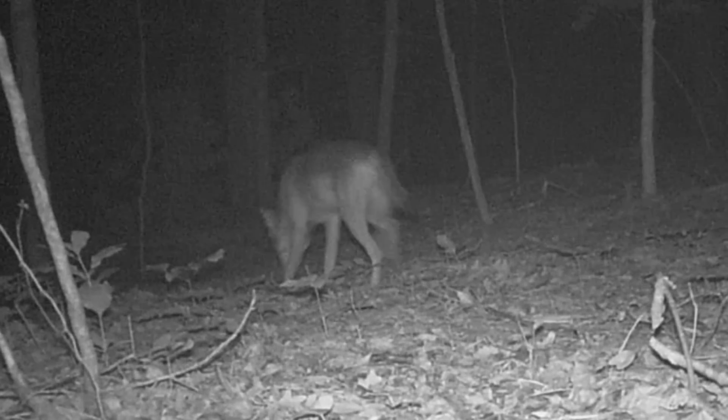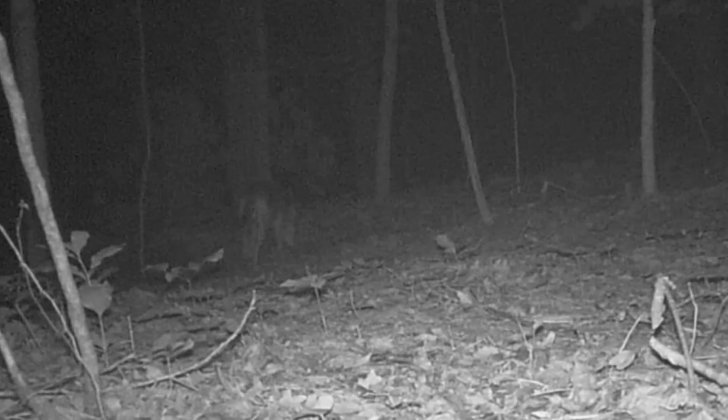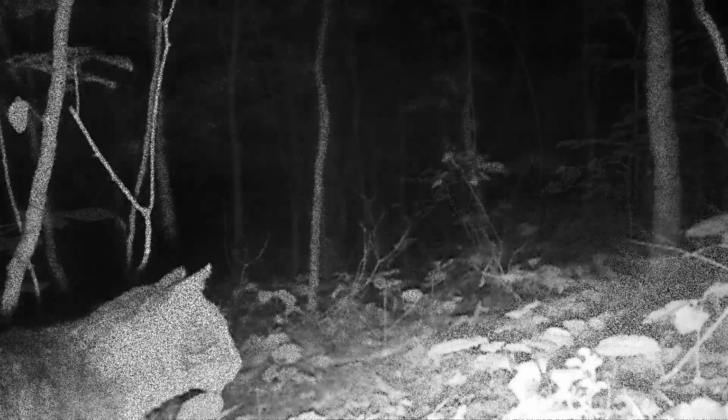Right here's what they got to watch for. Old Charlie the coyote. He has no mercy on none of these little animals. But they do what they got to do. Here's a possum right in the camera, saying, "What's going on? Hello." And that looks like Socks out hunting at night, looking for them field mice.